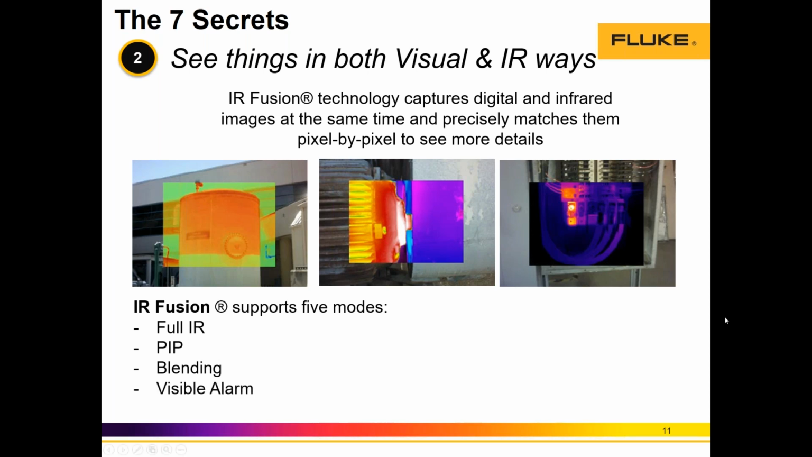We have another mode called visible alarm, which triggers an alarm in infrared mode on a visual image based on the thresholds or layers of temperature that we set. In the case of the center image of the motor, if we use a visible alarm of above 80 degrees Celsius, we might see in infrared palette mode this area of the motor, while the rest of it will be in optical or visual spectrum.